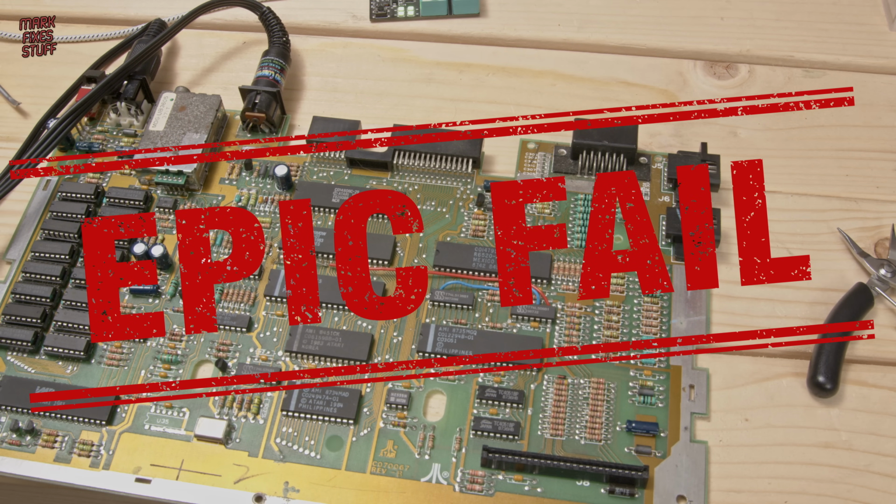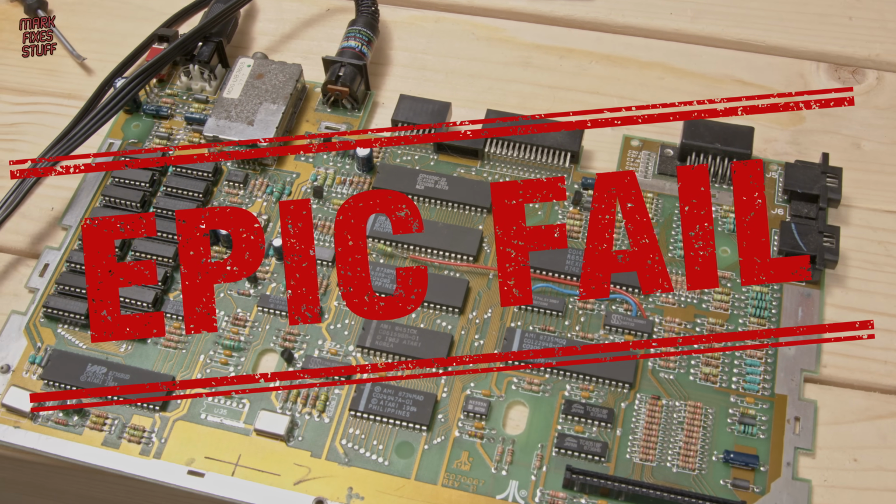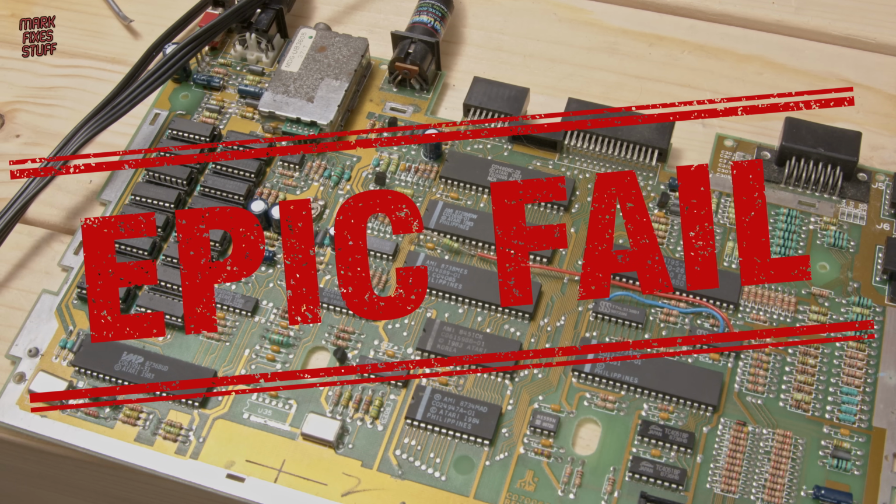So is this an epic fail? I'm not sure. One of the big problems we might have is I don't have any of these custom chips as spares.